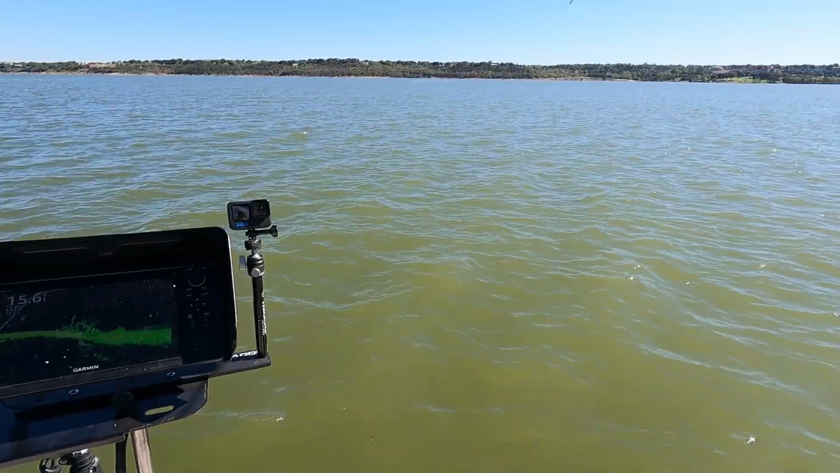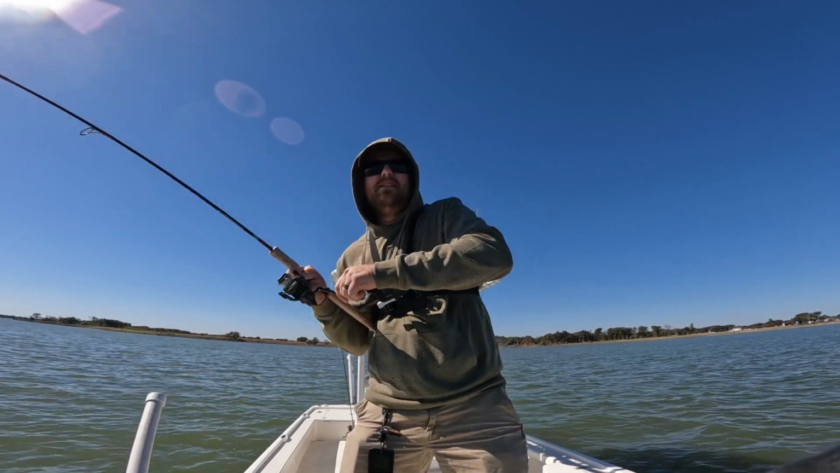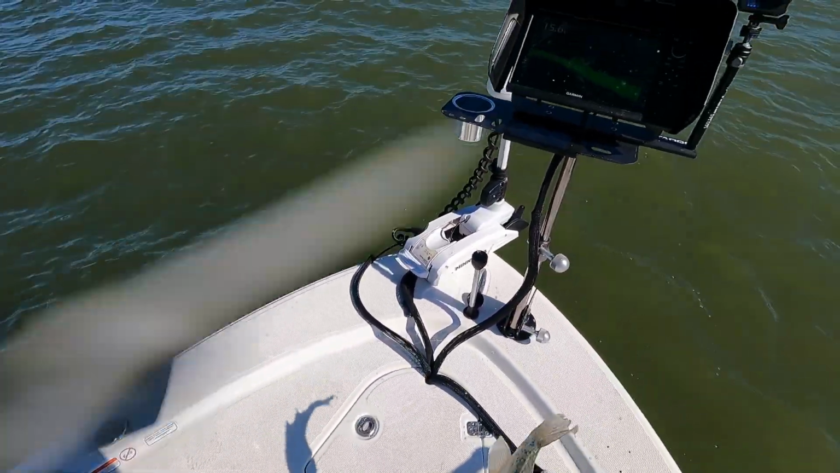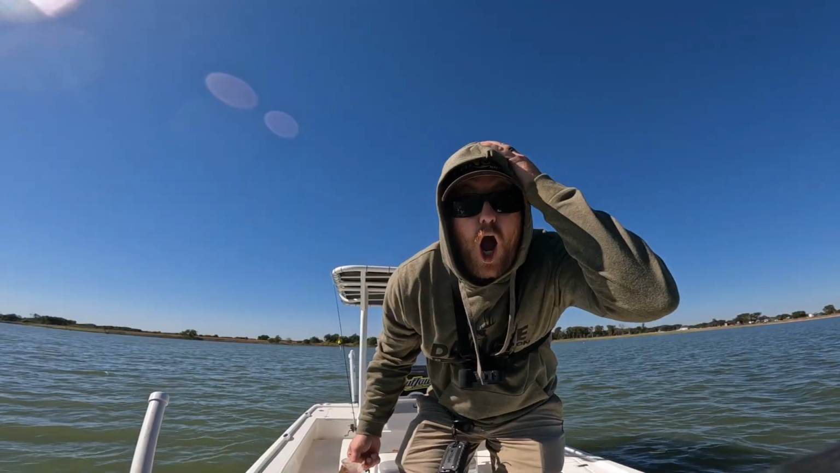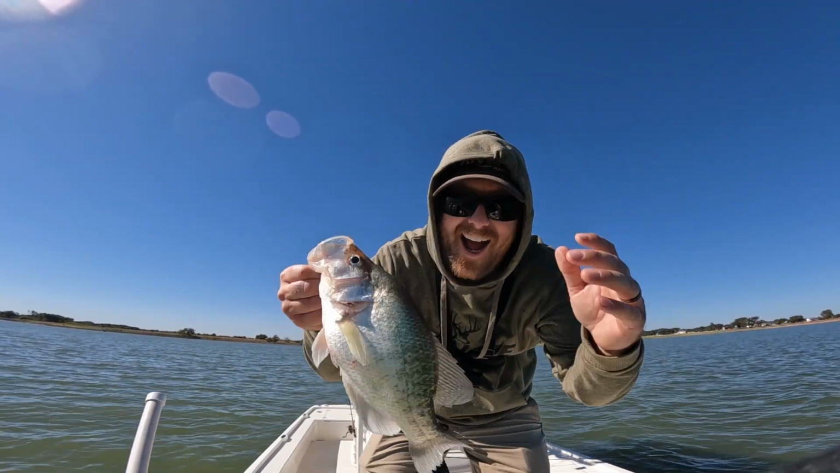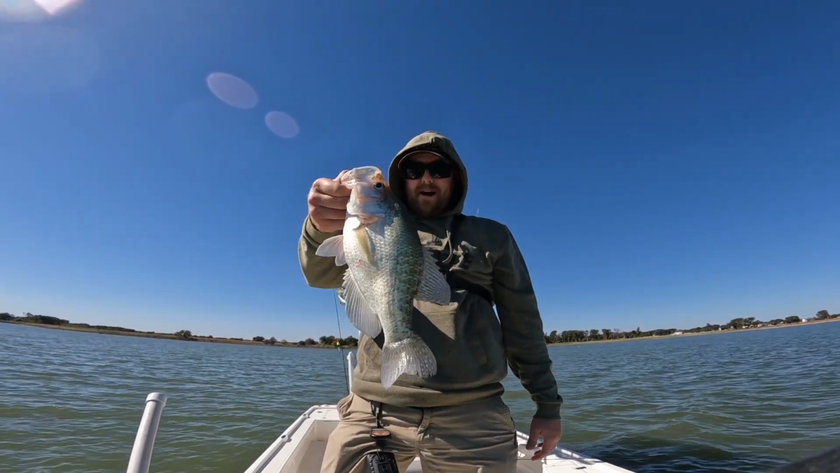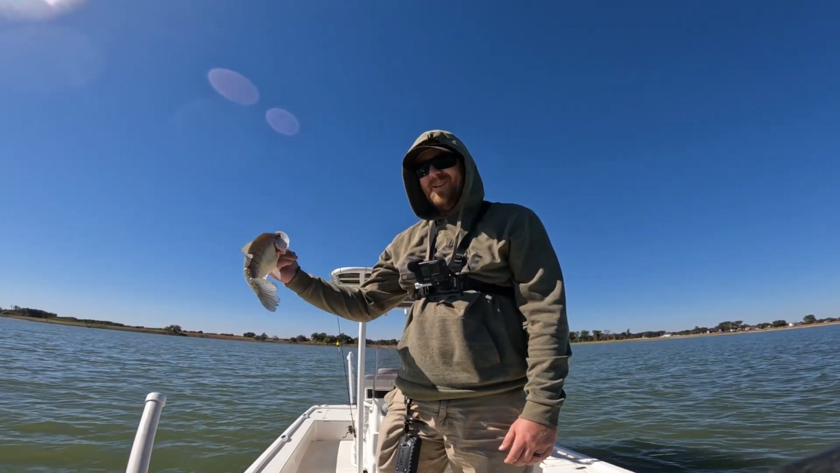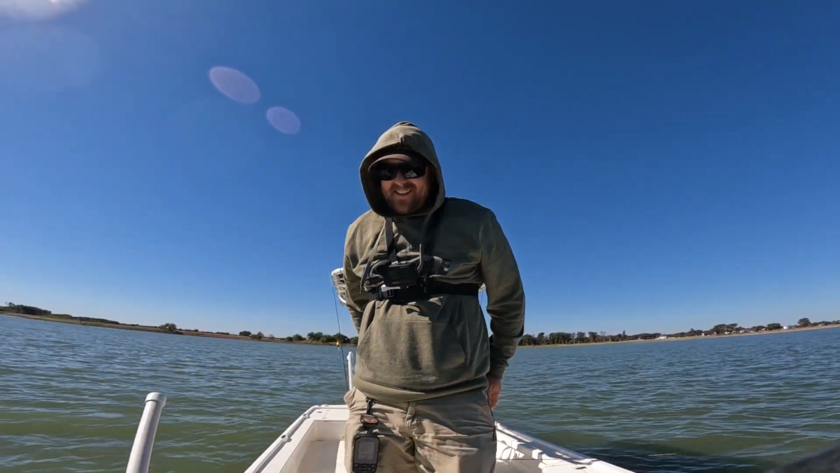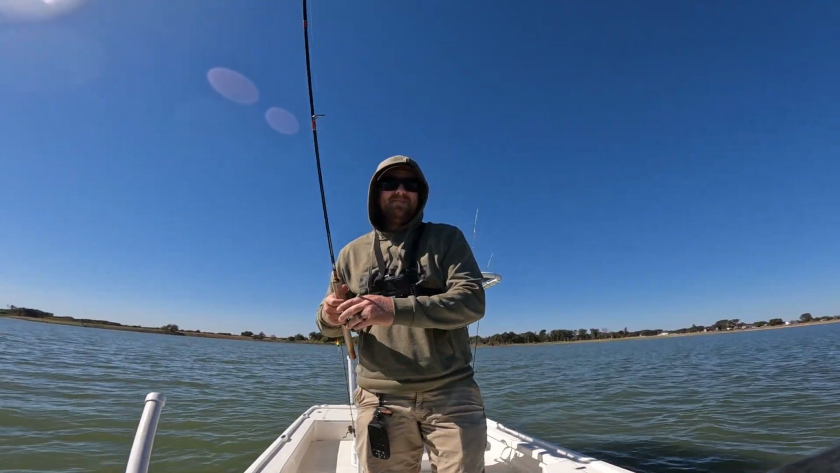Oh my gosh, guys. I can just tell. Guys, this might even be bigger than that one, weight-wise. Oh my gosh. They keep getting bigger. This one's not as long, but it's way fatter. Oh, dude. Oh, what a fantastic fish that is. Oh my gosh. Spit it at the boat.